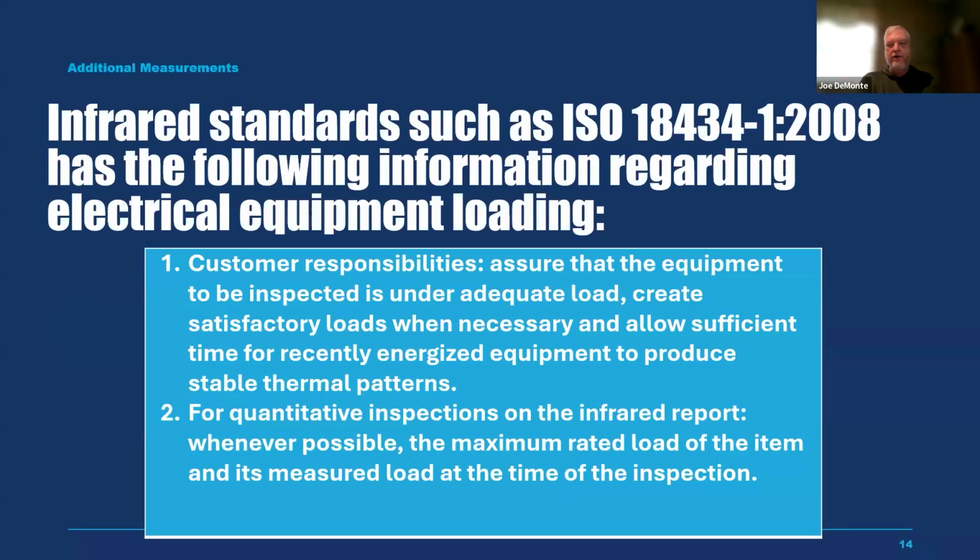Well, one of the things, if you're using the ISO standards, like 18434 for your infrared reporting and all that, it definitely says that for quantitative inspections, which electrical typically is, whenever possible, the maximum load of the equipment and the measured load at the time of the inspection should be reported. For those of you in North America, NFPA 70B would be the standard that you would use, or CSA Z463. The measured load and the rated load is still something that we need to report on.